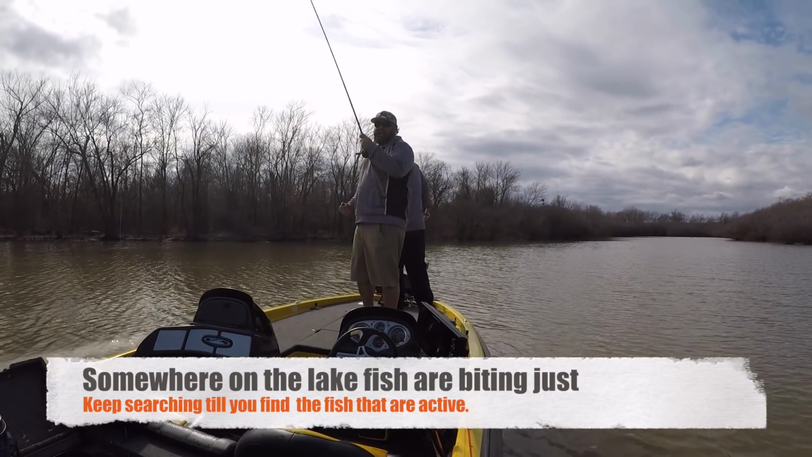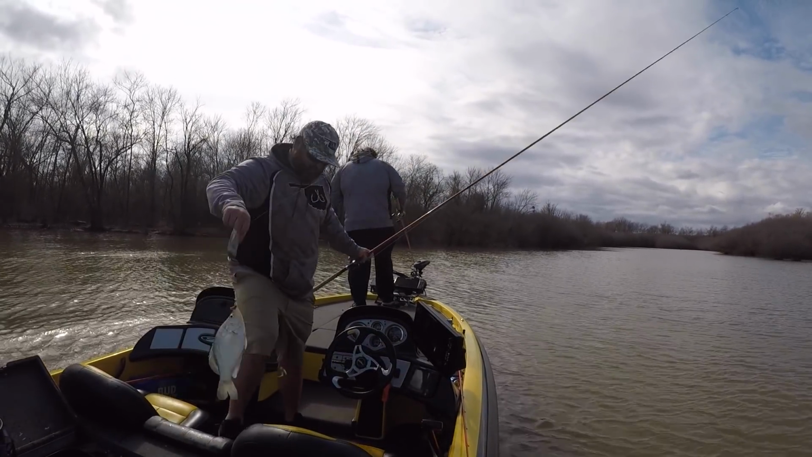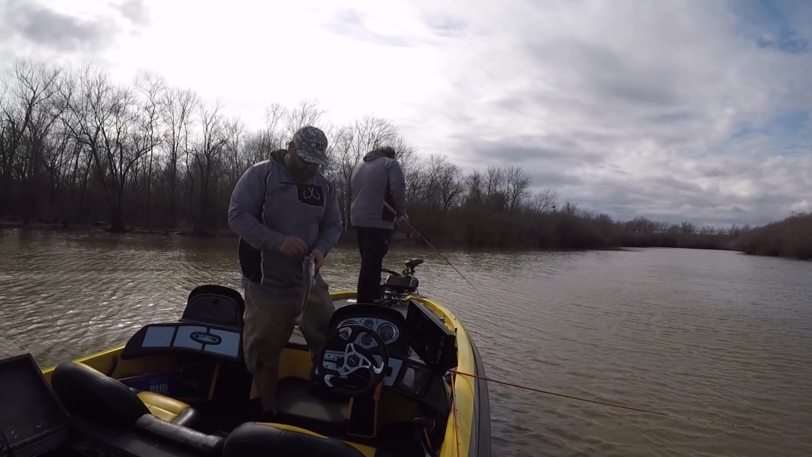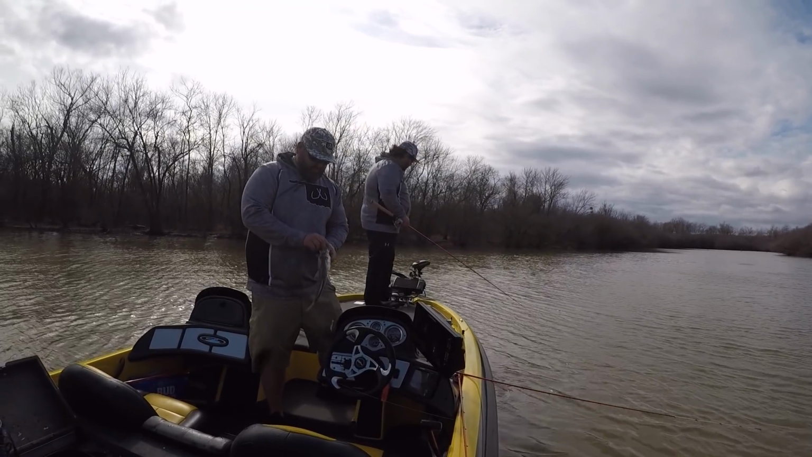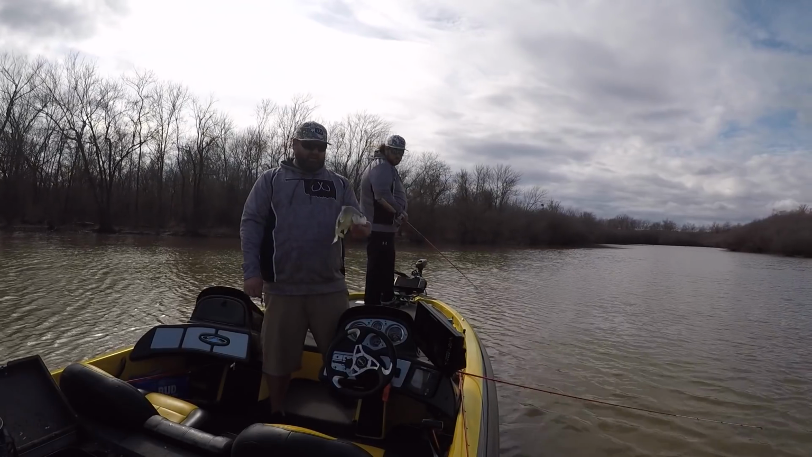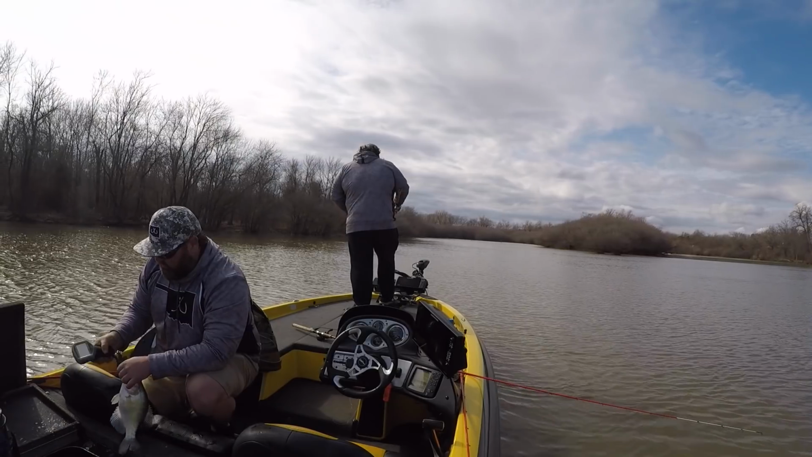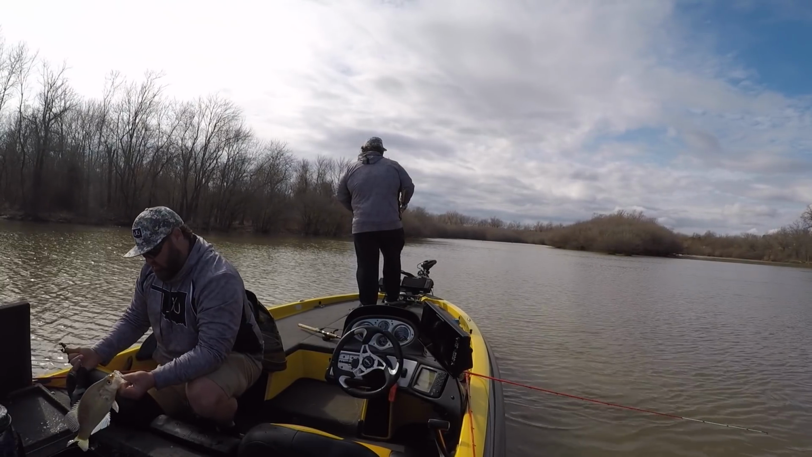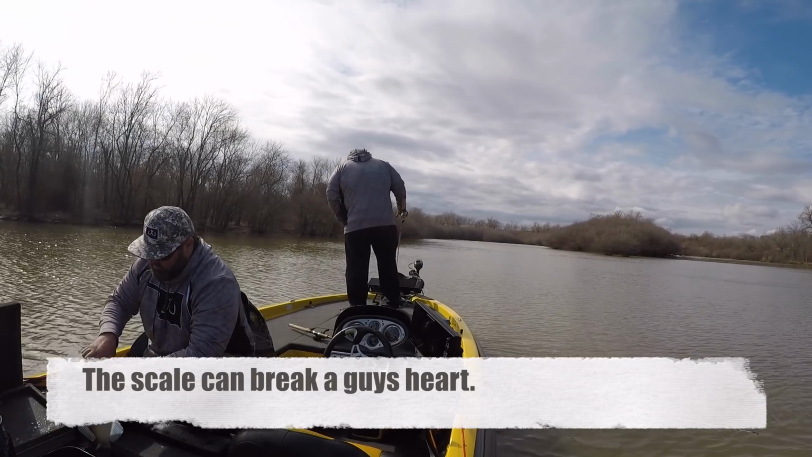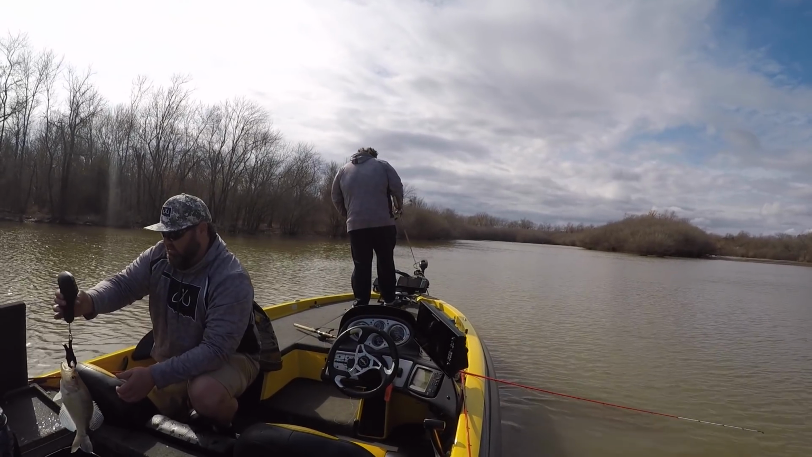Oh, dude, yeah! That's a toad, bro. That's a big boy. That might be. I think that's a 2-pounder. Oh man, pretty big. Dude, right there is what you come for right there. You'll never believe what that fish weighed. What? This thing says 142. No way. Yeah. 47.